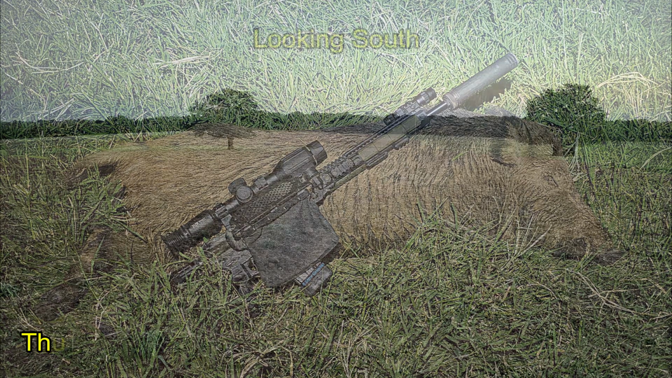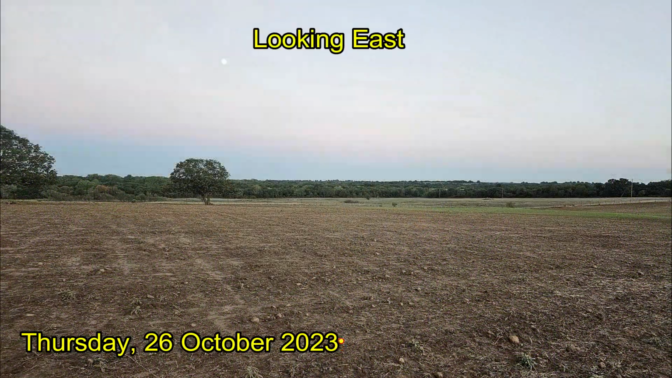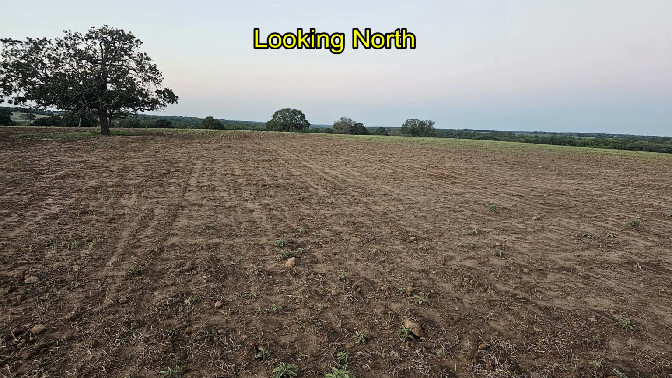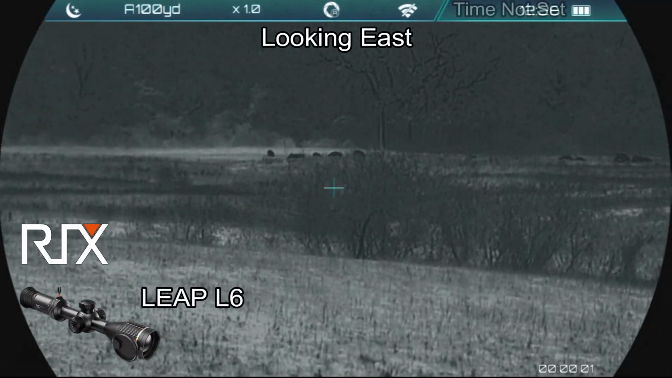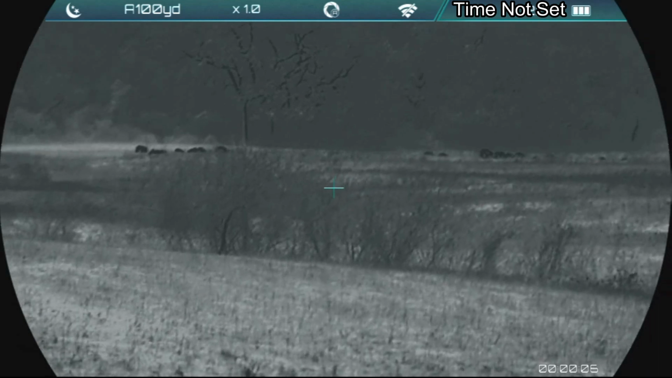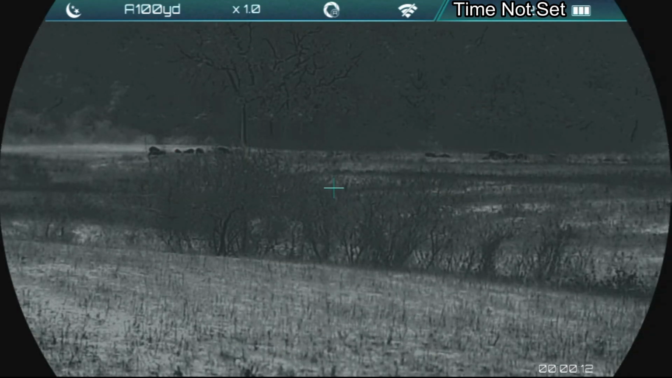But a couple days later I get a call from the landowner saying that hogs are bothering his freshly planted winter wheat field. I'm eventually going to counter the hogs down here in this low area off to the east. As you can see, he's got a lot of area that he wants protected, and that's why I'm here this evening. And here I've set up the RIX LEAP L6 thermal weapon sight. It's just on a tripod watching the field, as I'm going to head down to the sounder that's out there about 300 yards. That's where the measurement was taken earlier.